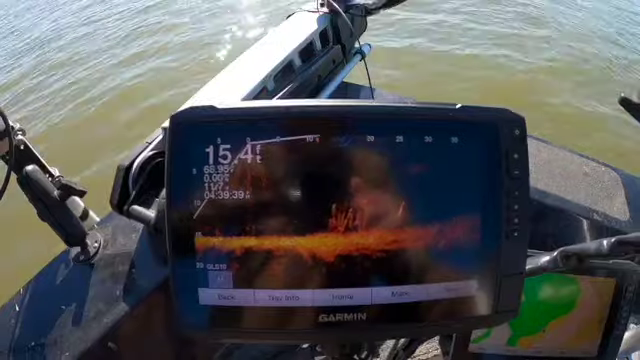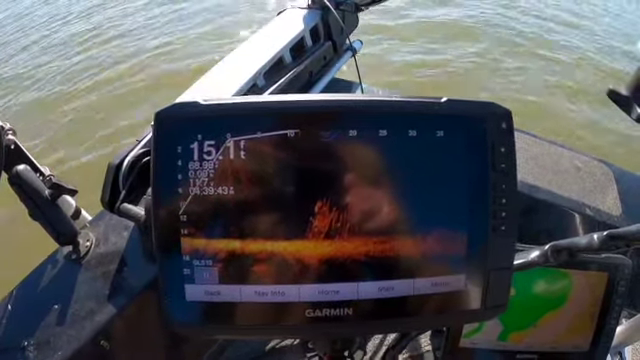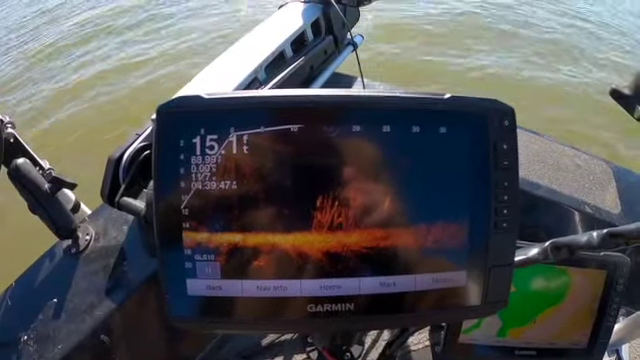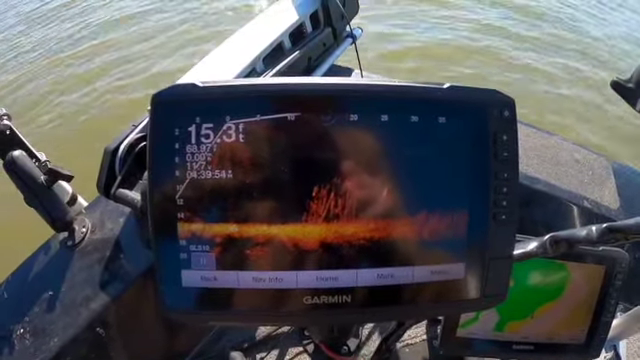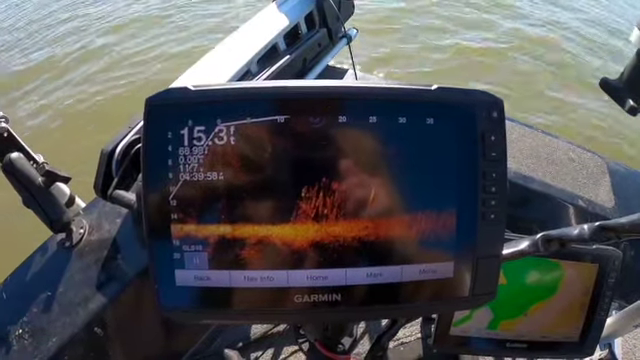All right, right here's a good stake bed. I had to move. I couldn't get them to bite no more over that other spot. But anyway, here's a really good stake bed. It's a little fuzzy, but there's a couple of fish in there. It looks like one that's worth catching.